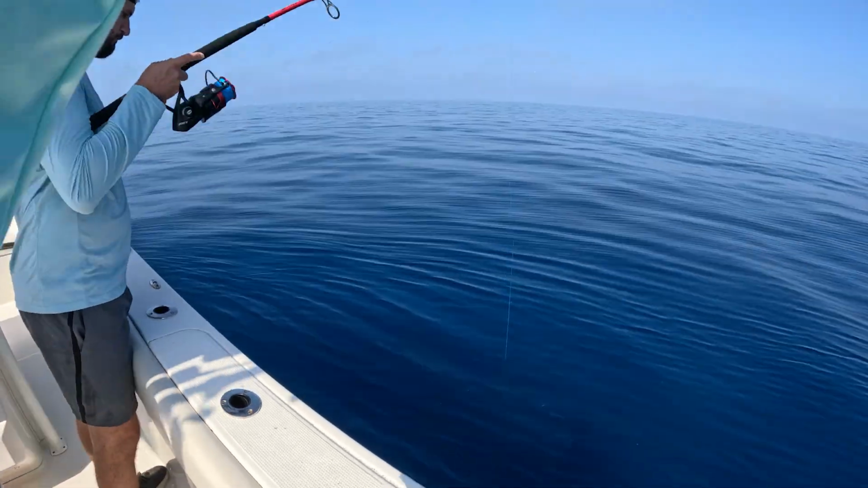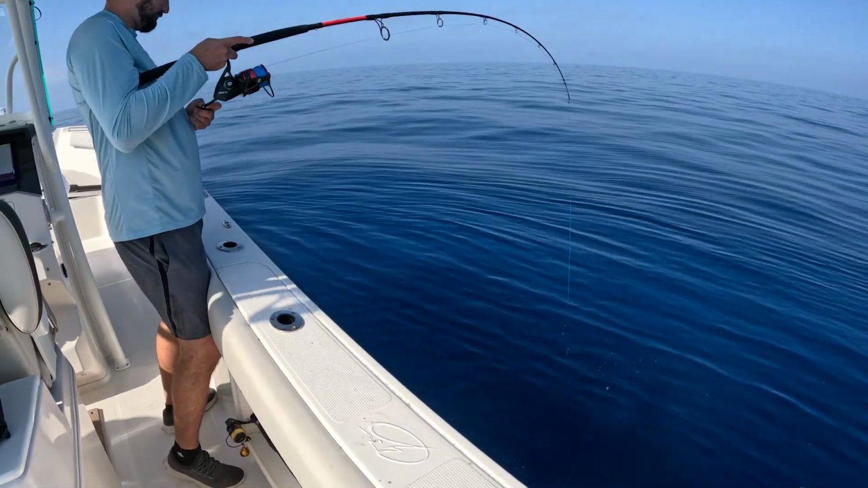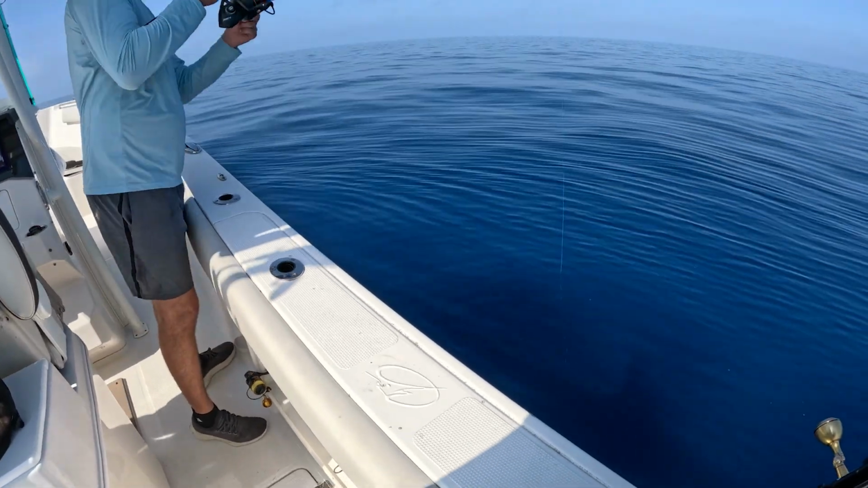Another fish on. Nice small, I think. You're on a light spinning reel, right? Yeah.